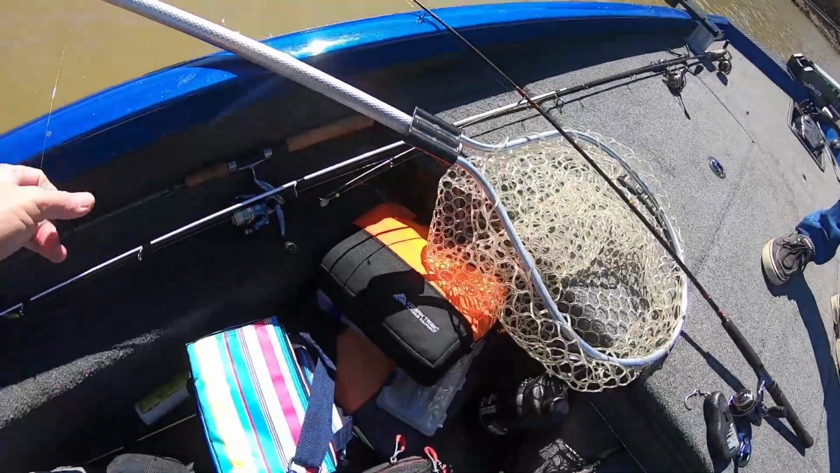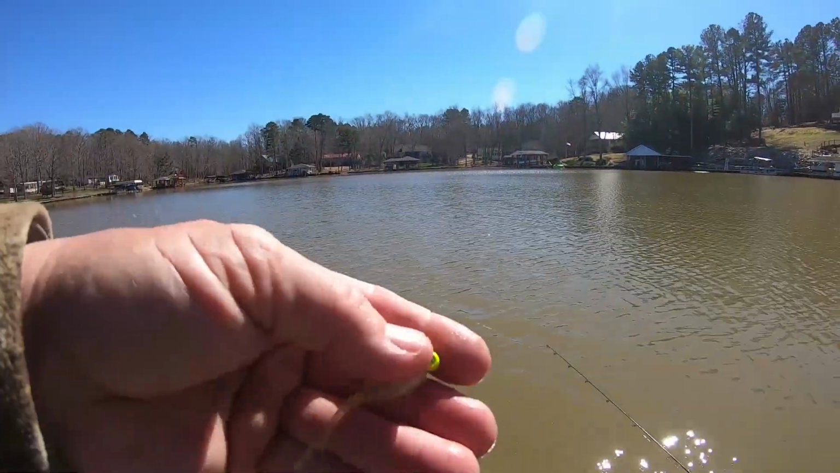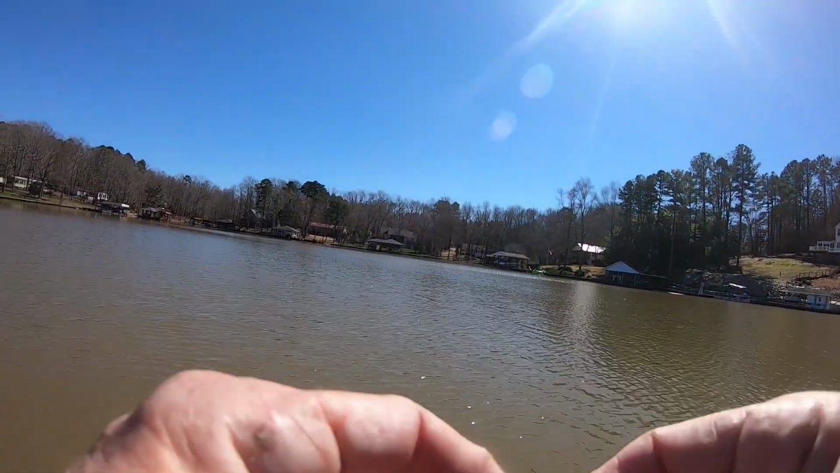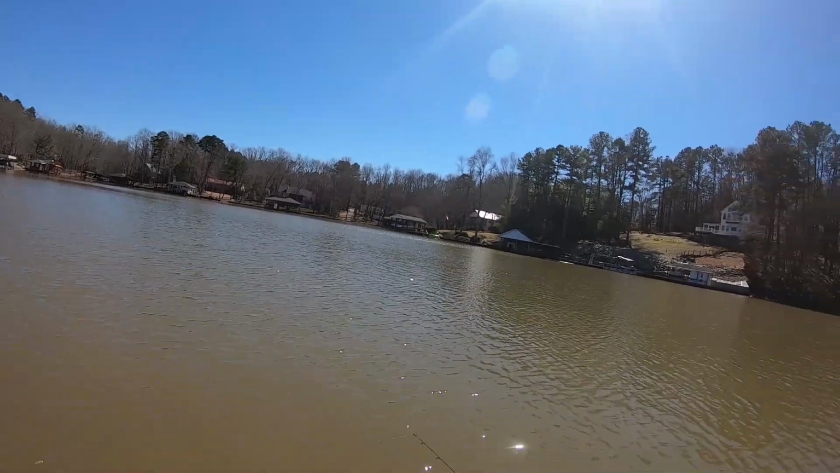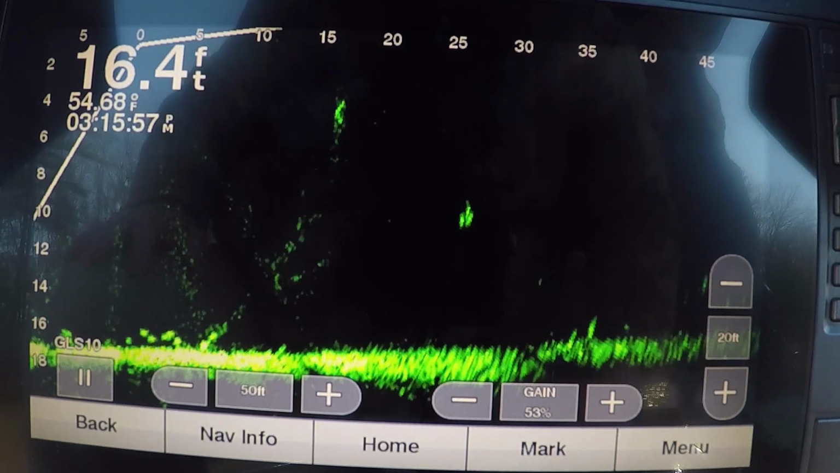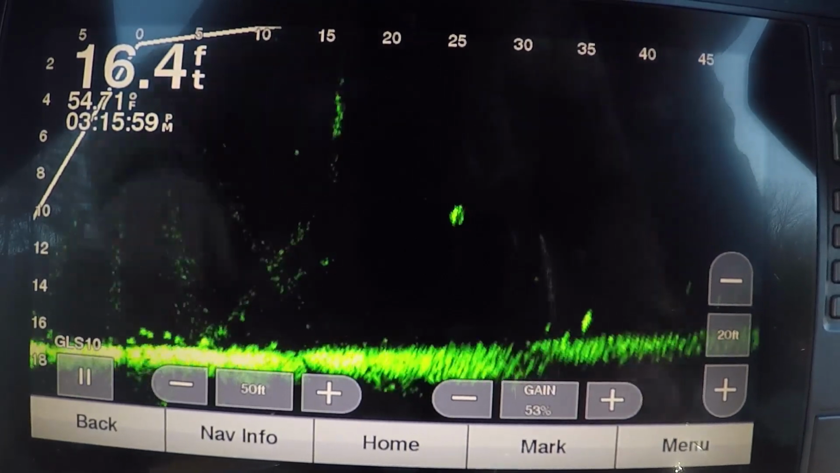Now I'll show you all this color I was throwing. This is the gold. Gold tank shad. So there's gold in the murky water. I got a pretty good catch about that. All right, deciding with it, 25 feet. That's what Mason's after. I can catch. You can catch him. Come on.